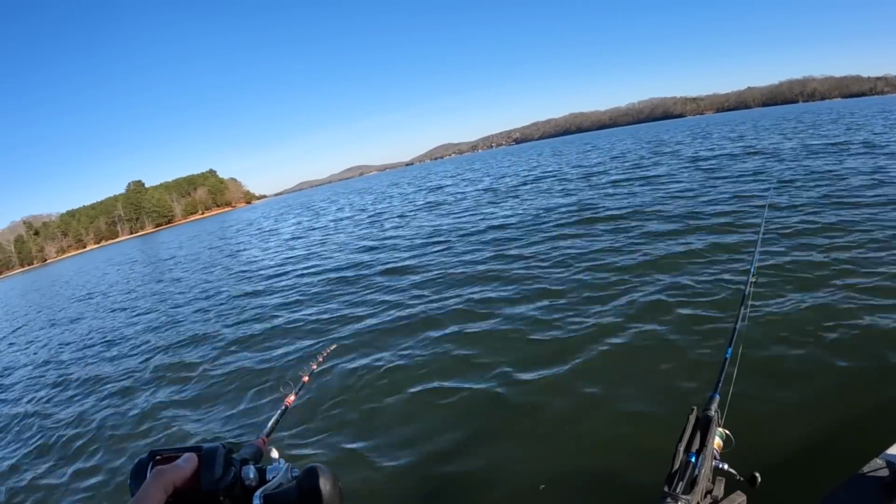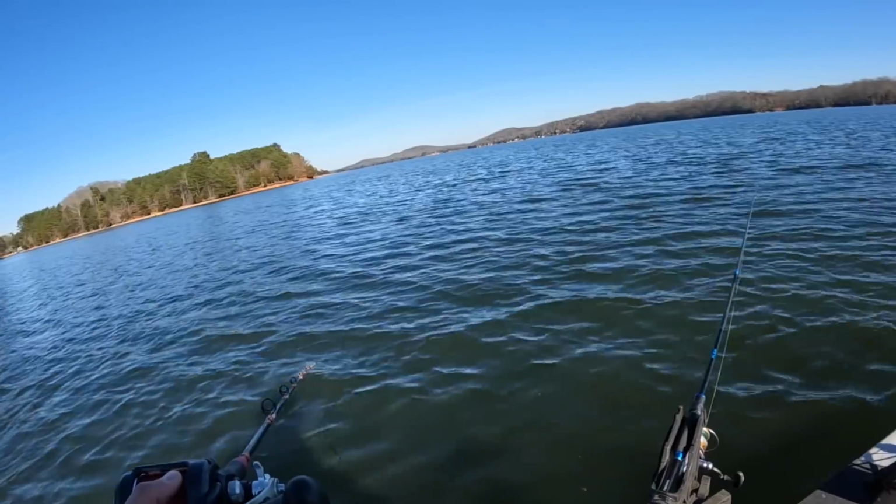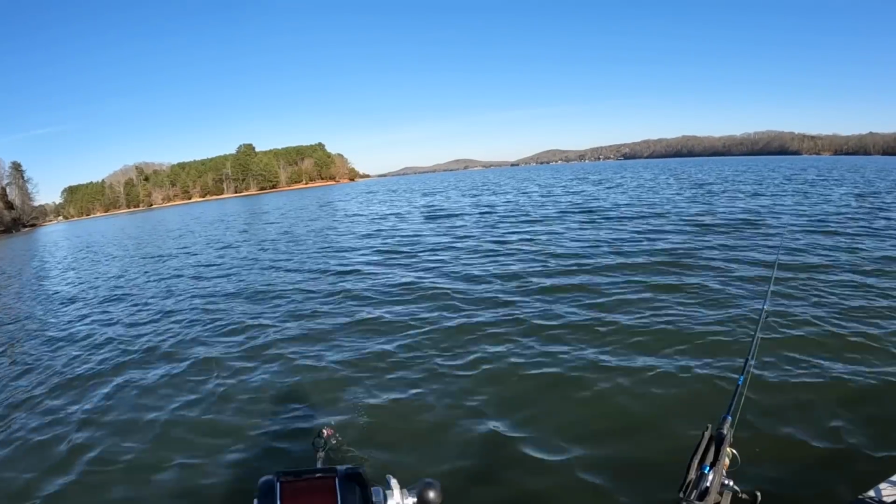We're gonna put this live yellow bass down at some point. Whenever we lose the chunk on that other rod, or another hour or so, whichever, y'all holler at me, remind me. But we'll put that live bait on.